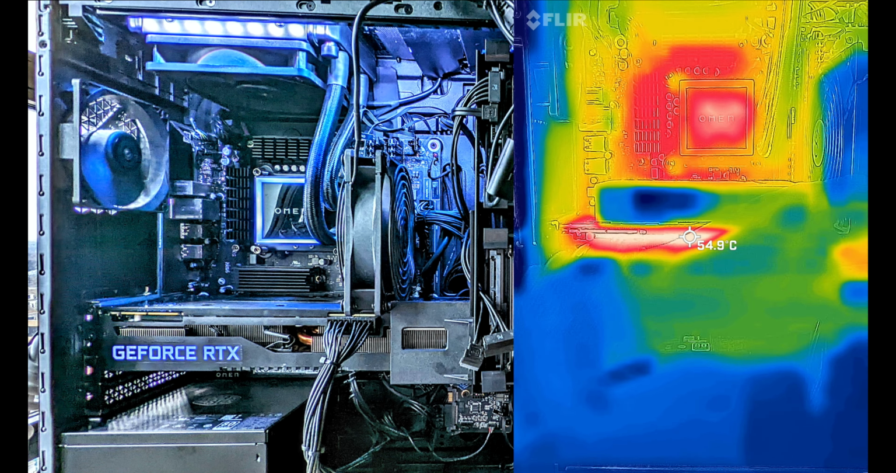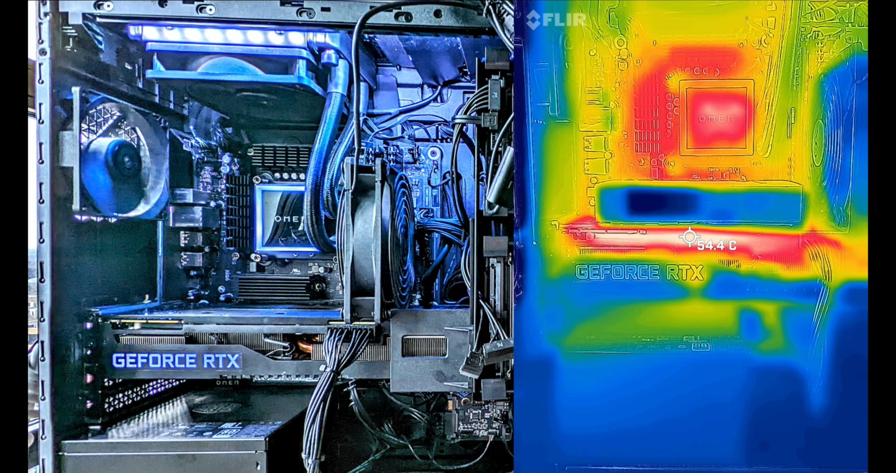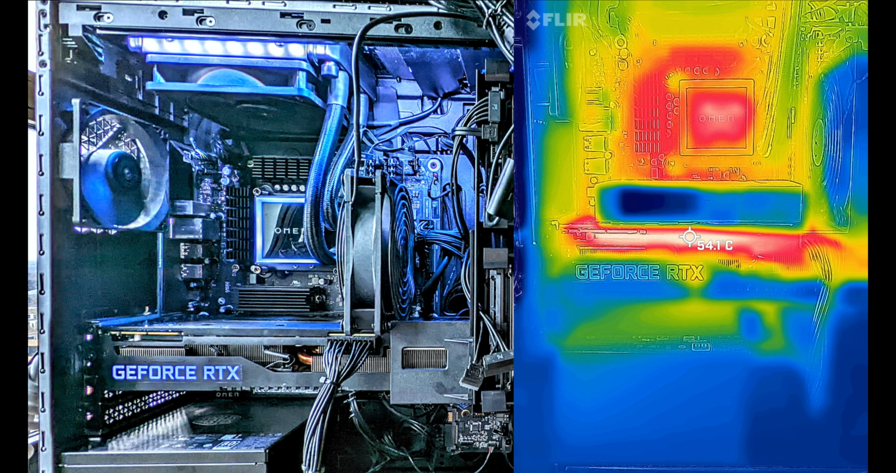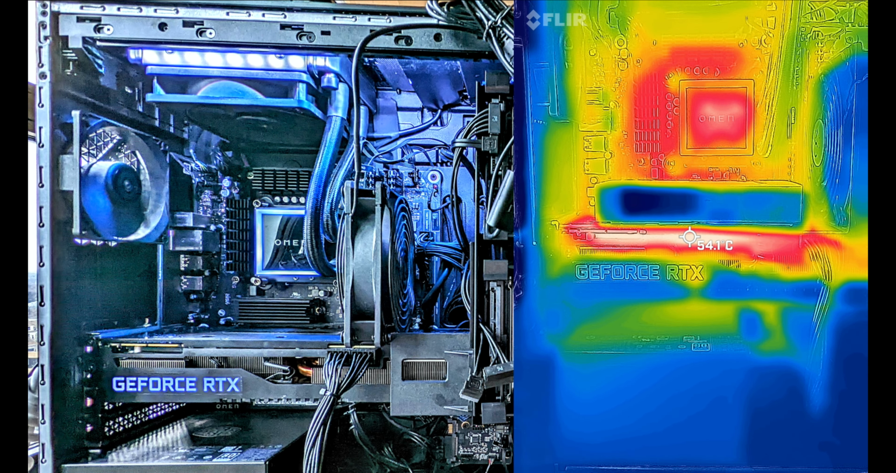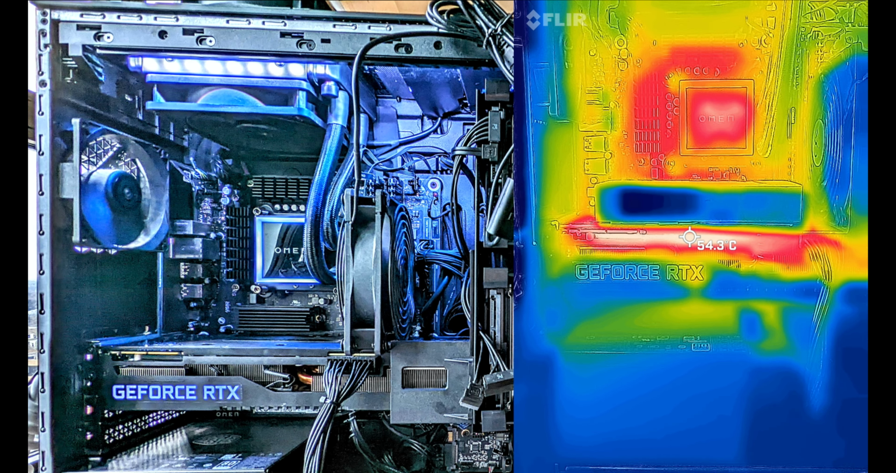It depends on your fan too. If you have a stronger, bigger fan that can cool these fins down faster, or if you use copper, conduction on copper is almost 2 times as much as aluminum. That will work even better. As you can see, we started out at around 60, 61 Celsius, and this part of the plate is 54 degrees Celsius now.